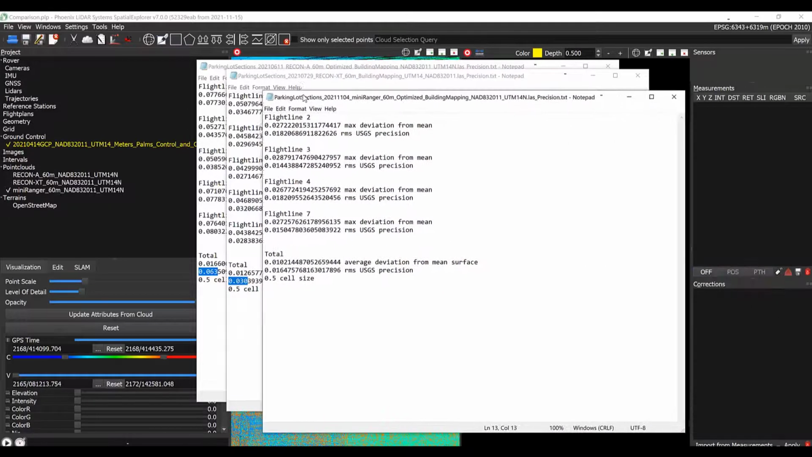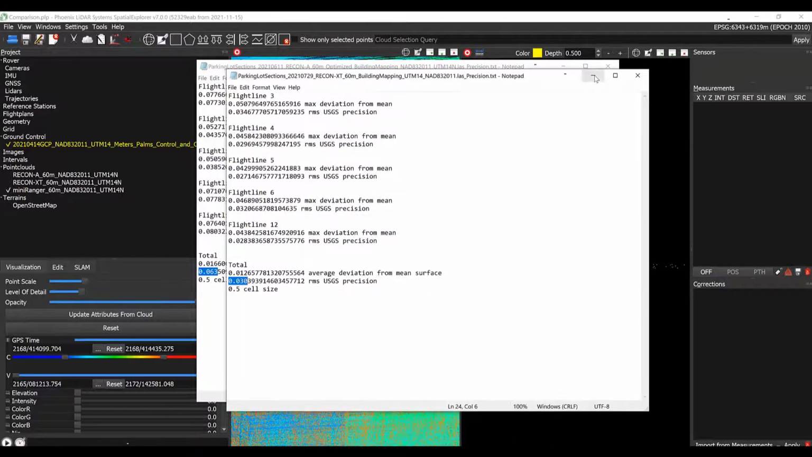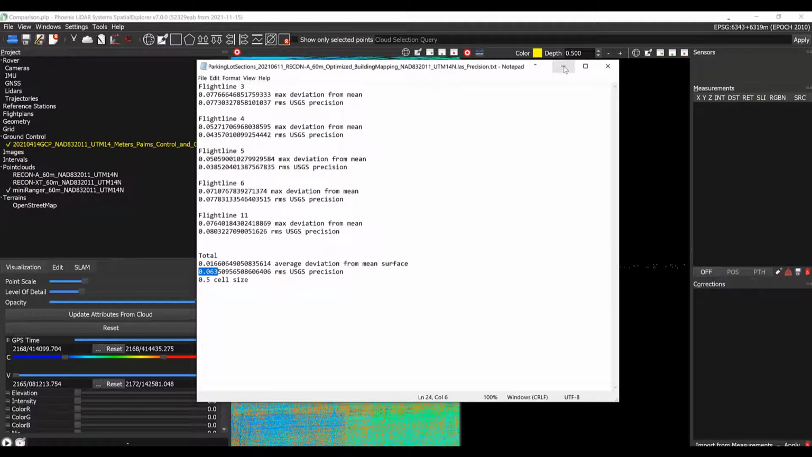And then if we look at the miniRanger, we're at a little over 1.5 centimeters. These numbers pretty closely represent what we were able to measure by hand, and they give us a pretty firm comparison between the scanners.